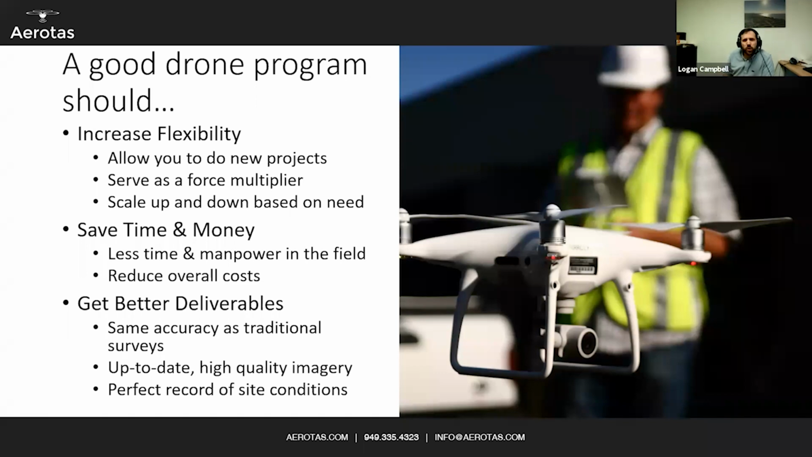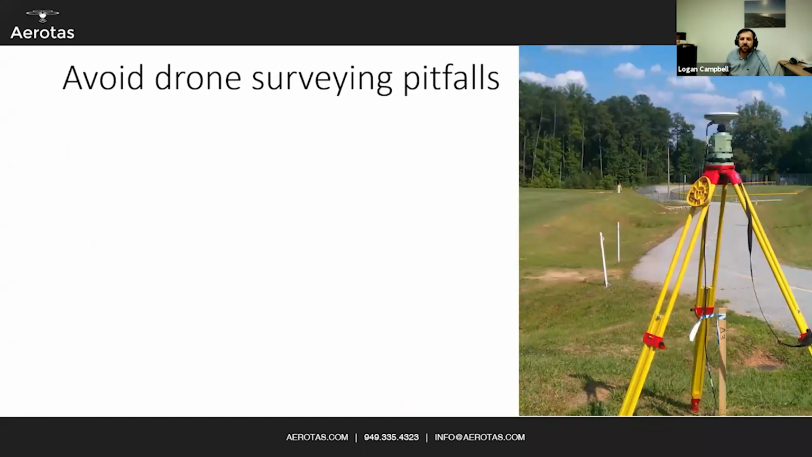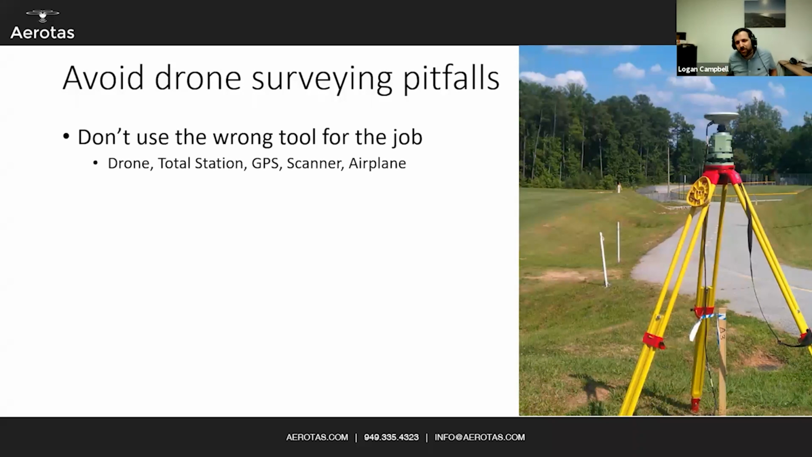And so we've been working in this world for 6-7 years now, and we've seen a lot of pitfalls that people make in terms of creating a drone surveying program. And this is even more true with LiDAR than it is with photogrammetry or drones altogether. The first thing is, don't use the wrong tool for the job. LiDAR and photogrammetry as well are wonderful, amazing things, but they are a tool.